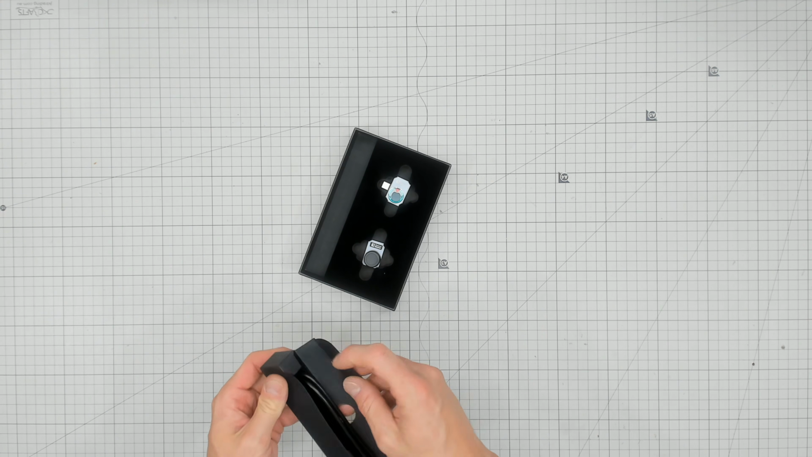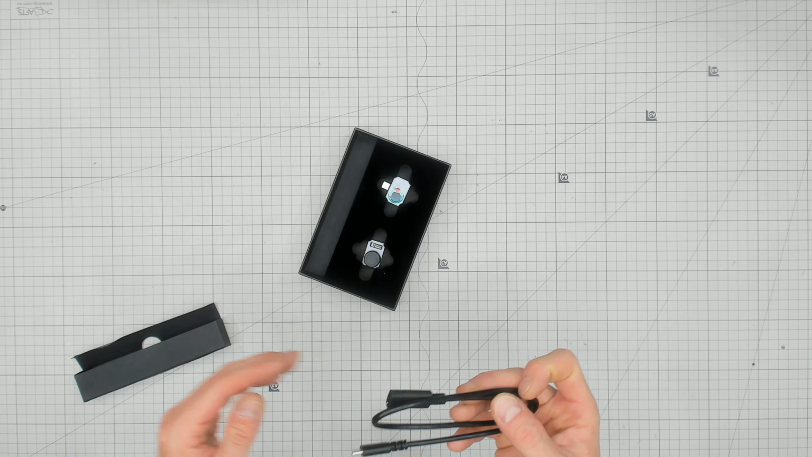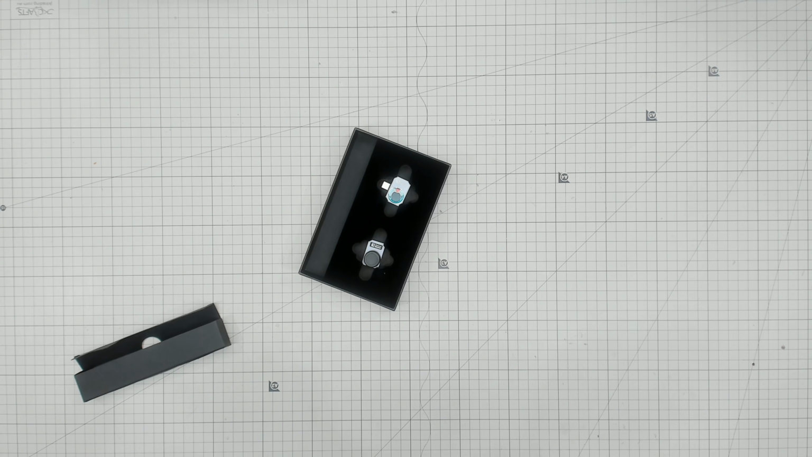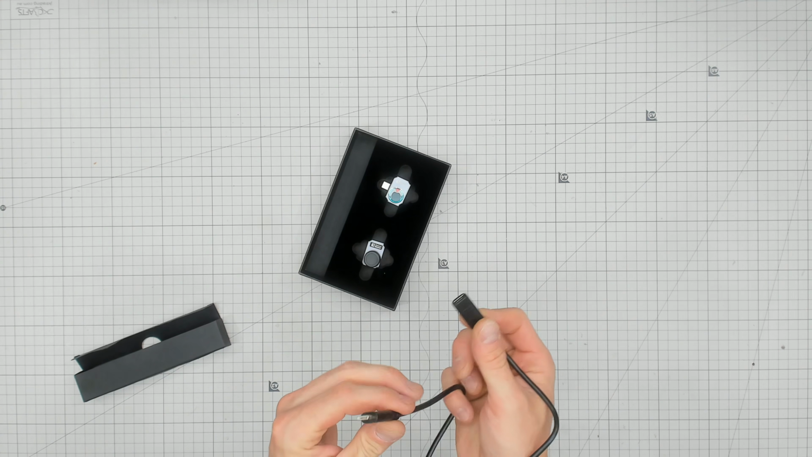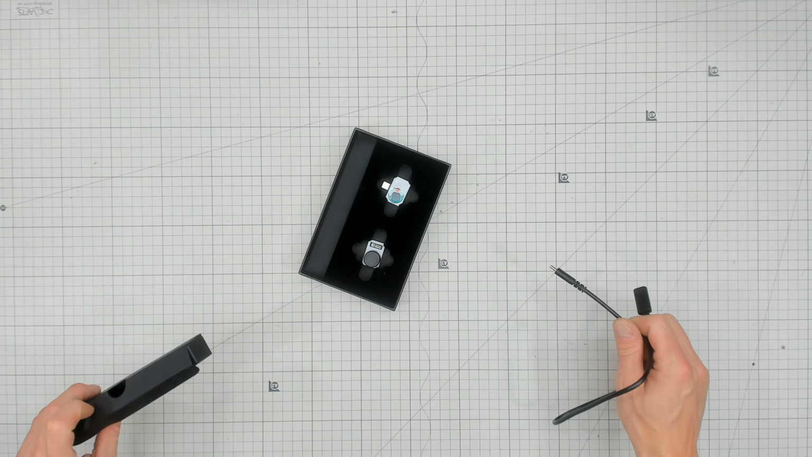I forgot to say, actually, TC001 has a Windows app. You can plug it into your computer and use it, which is neat. This looks like it's going to be doing the same thing. Oh, nope, the cable's just got a funny connector. I thought, I mean, yeah, it could do the same thing.